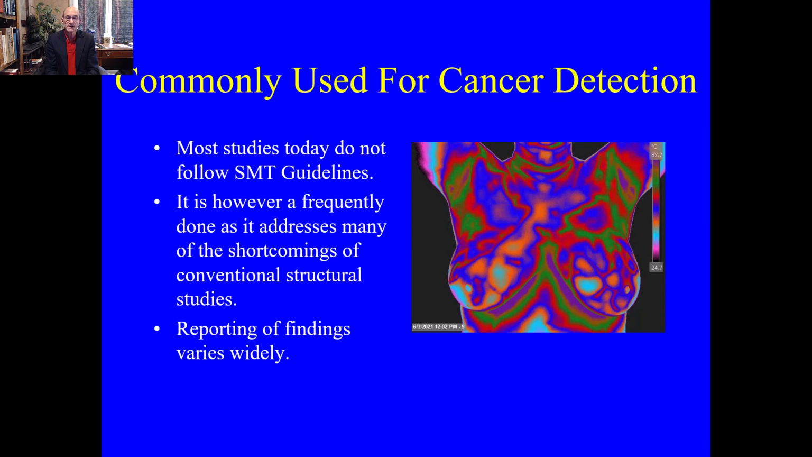Breast thermal studies are frequently used for cancer detection. Most studies today, however, do not follow scientific medical thermology guidelines. They're frequently offered by adjunctive clinics, clinics that are not necessarily medical offices, that are simply more holistic in their health model, but not necessarily licensed medical doctors or physicians. It's trying to address many of the shortcomings, however, of conventional structural studies, and patients and the general public still are asking for it, even in those environments.